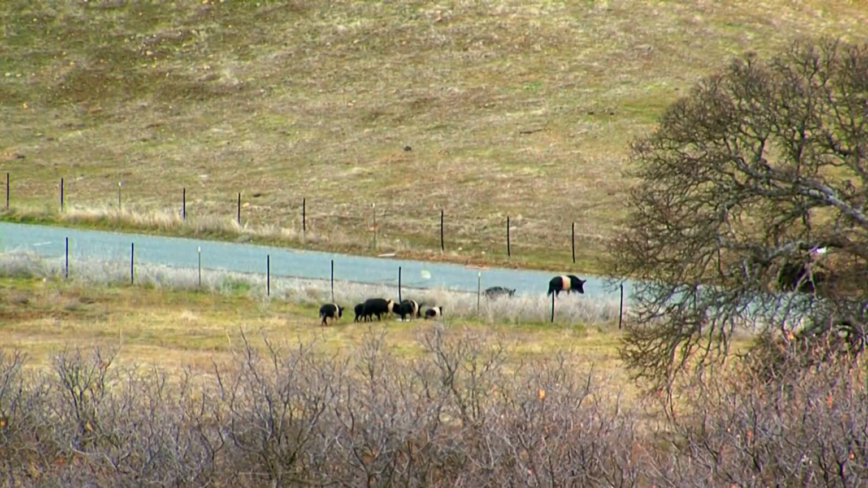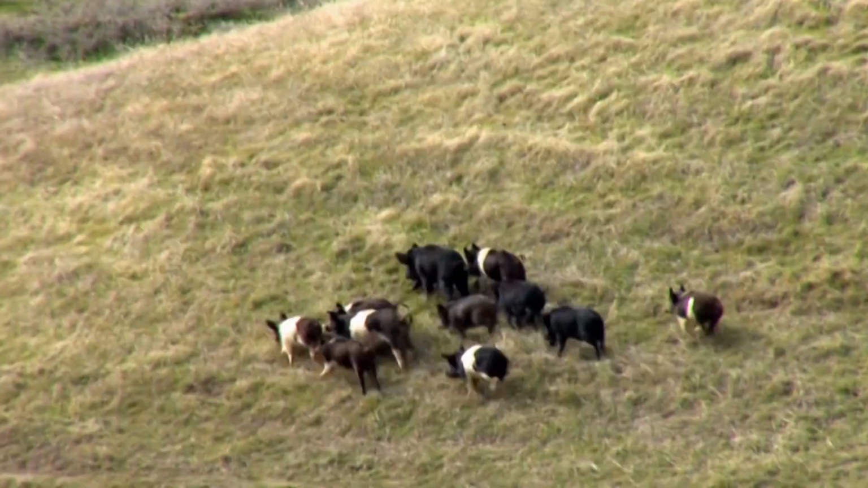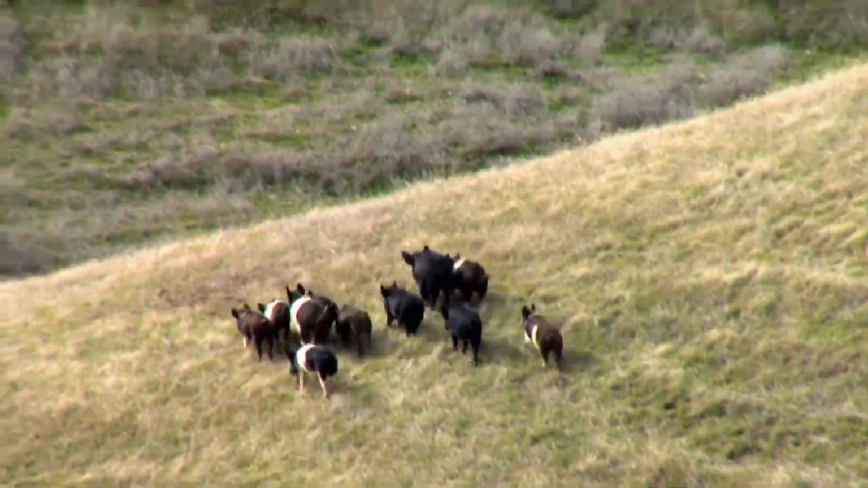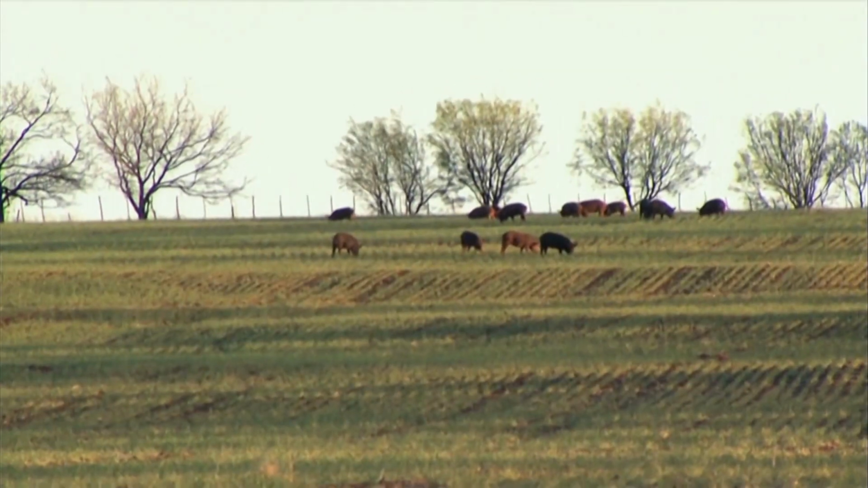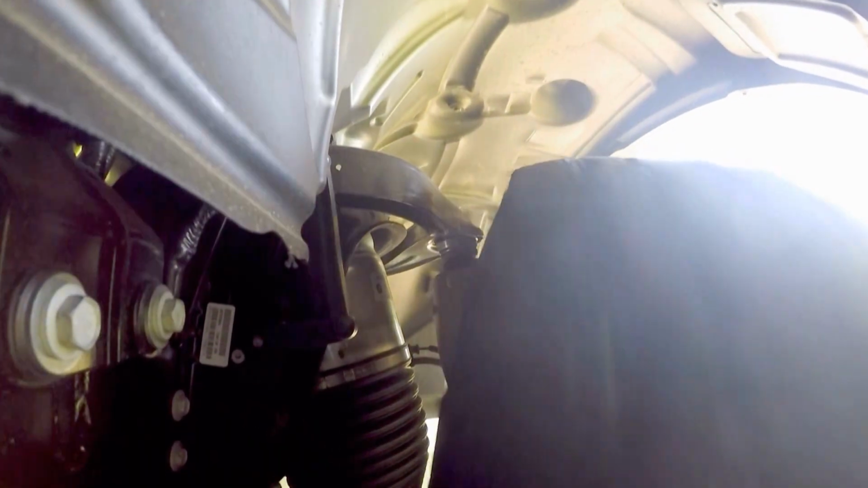We have farmers and ranchers who lose their livelihoods because of feral hogs. We have about 150 acres of pecans, and we haven't harvested a pecan in the last 5 years. And they root it so bad that you can't even get across it with a normal pickup. You have to have a Dodge pickup to get across the roots.